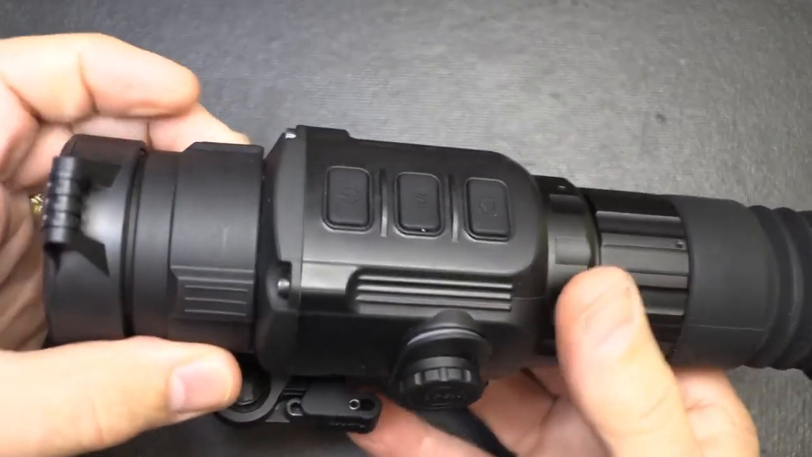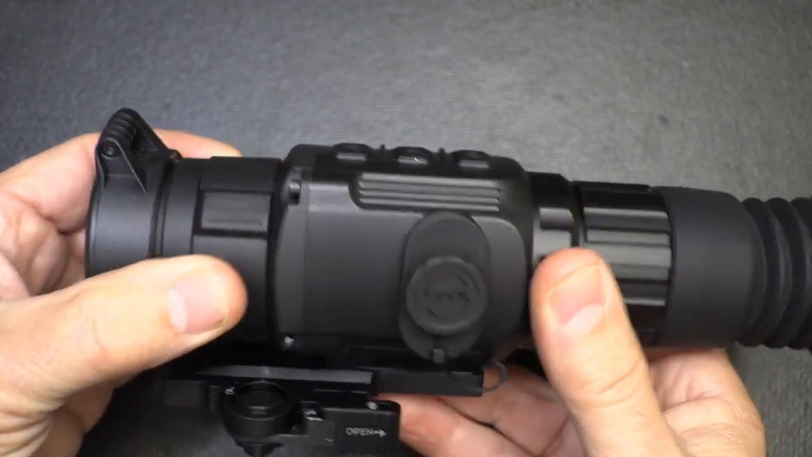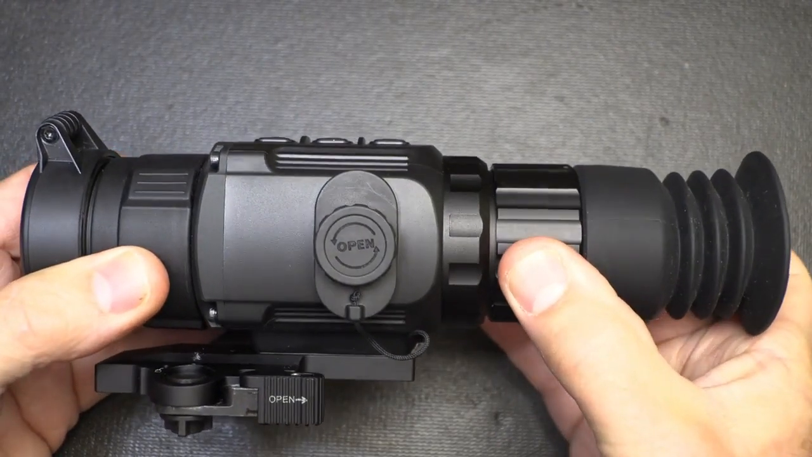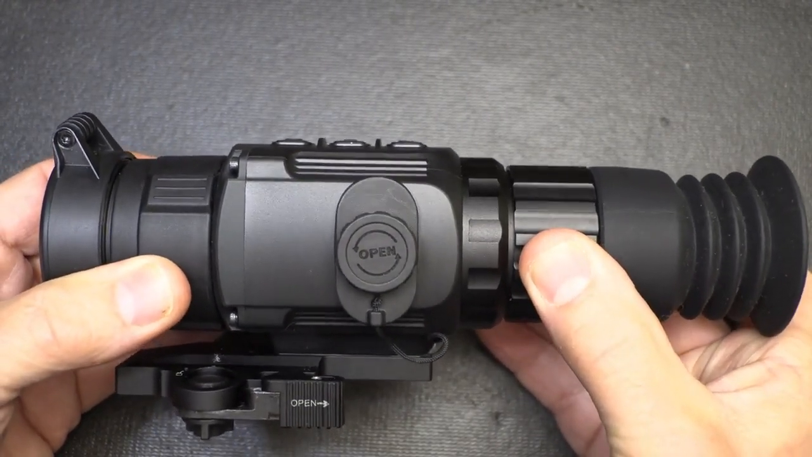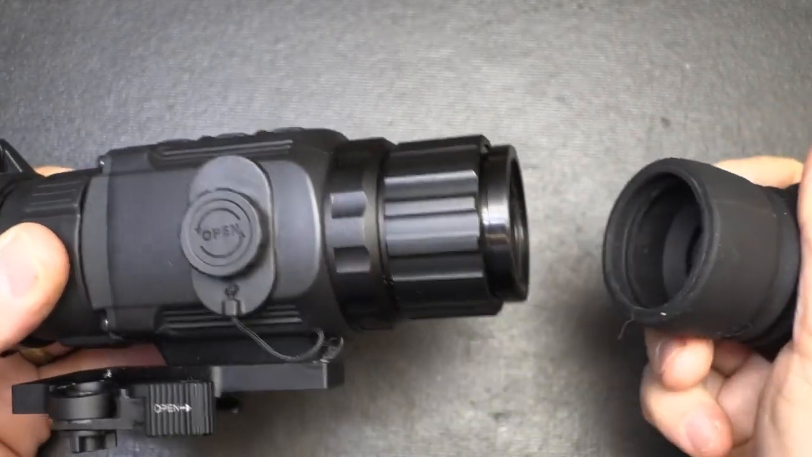Now here at the front you have an objective focus, and this just gets you in and focuses in on the target, especially if you're looking out at different distances. And then here at the back you have your diopter, and this adjusts to your eye. The eye cup is removable. In fact, we can just pull it right off.